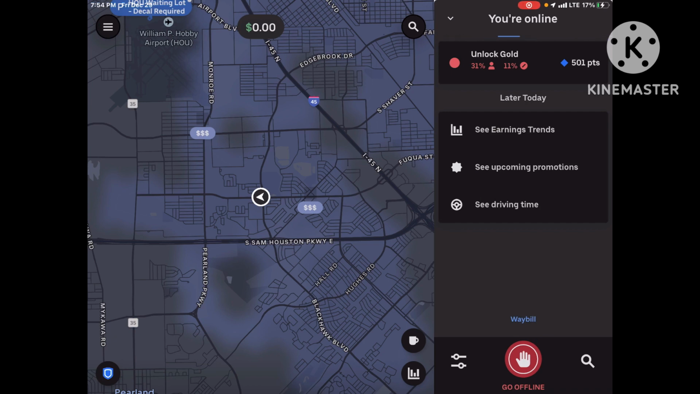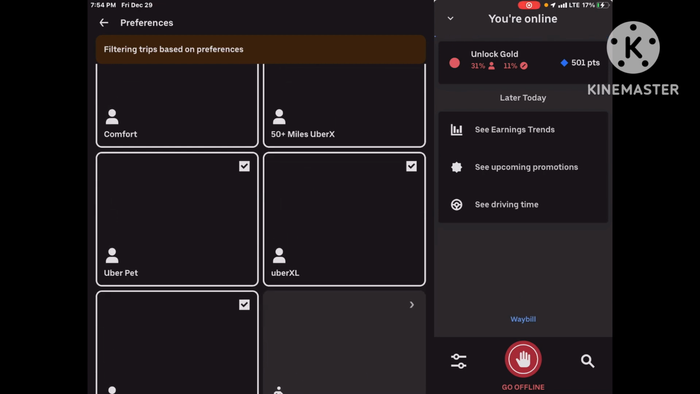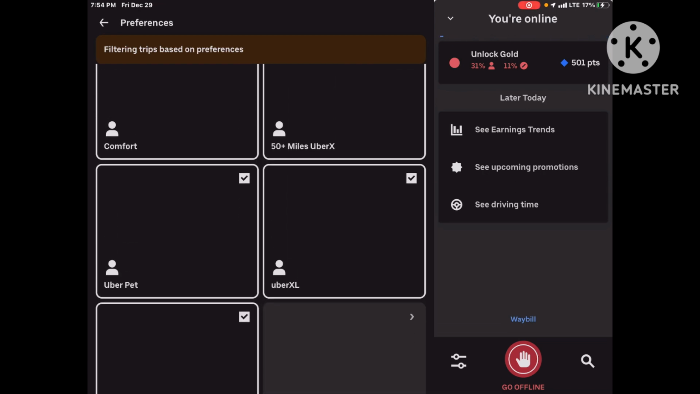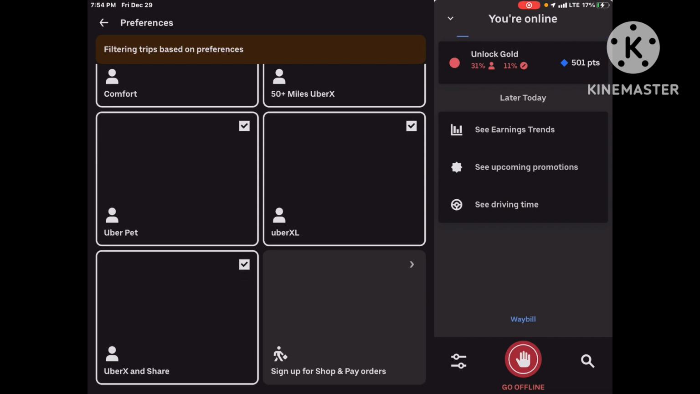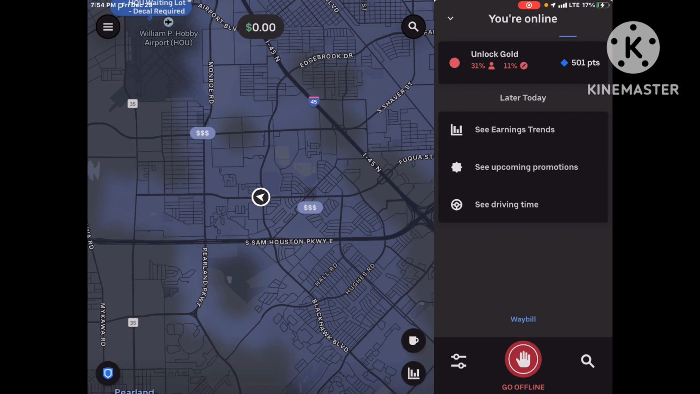But like I said, make sure my volume is up, and you know what? Also make sure my squares are all checked off. And boom, look at that. It wasn't checked off. So now I'm on board. Comfort 50, Uber Pet, no thank you. Uber XL and Uber X and Share. So yeah, we're all set for tonight, guys.